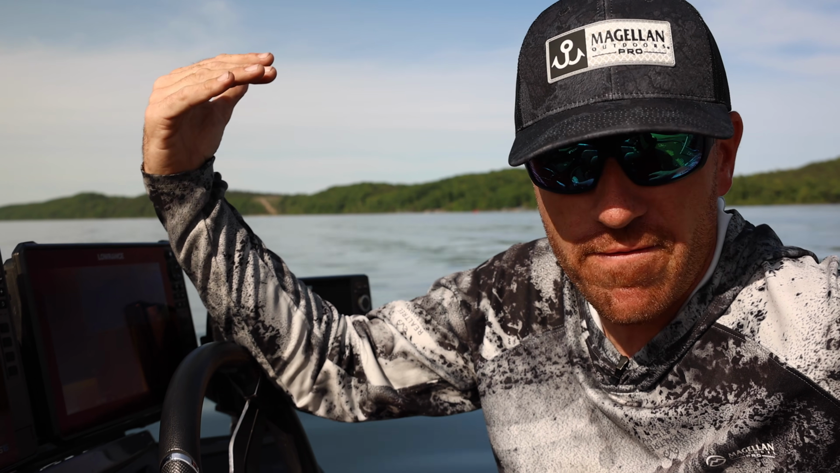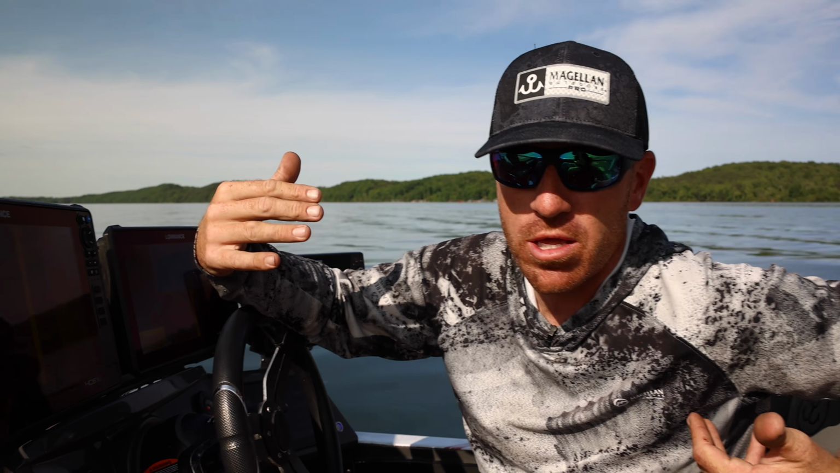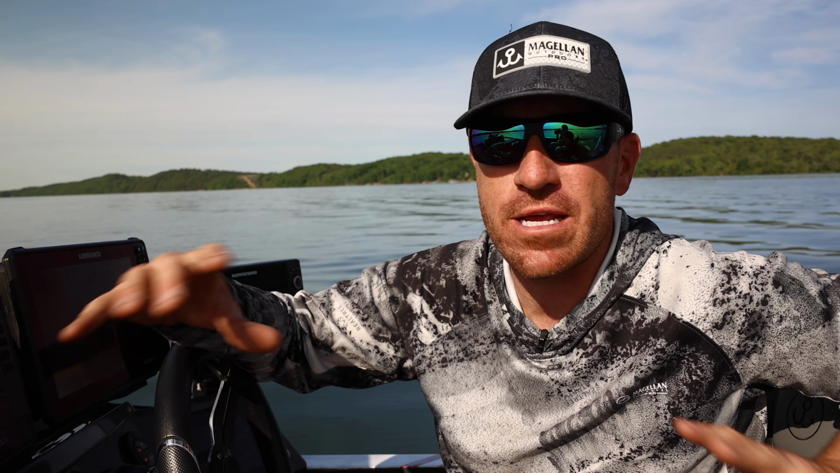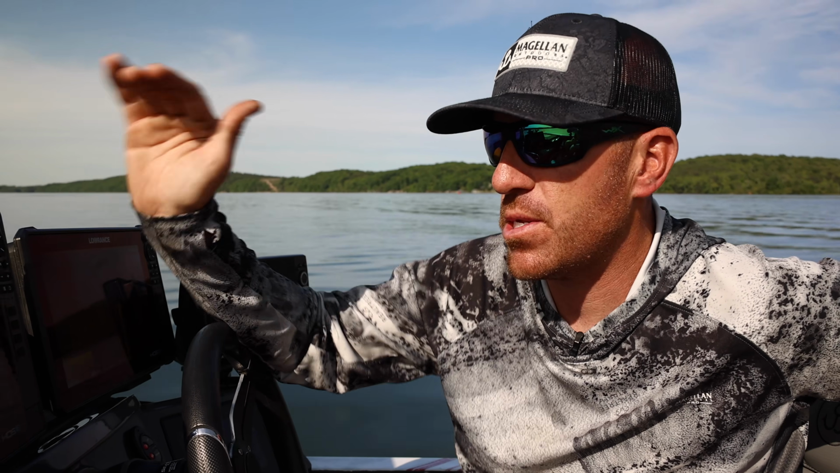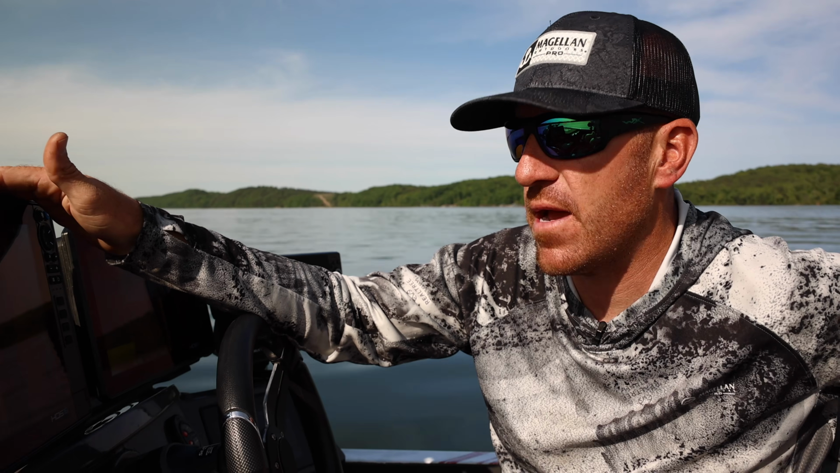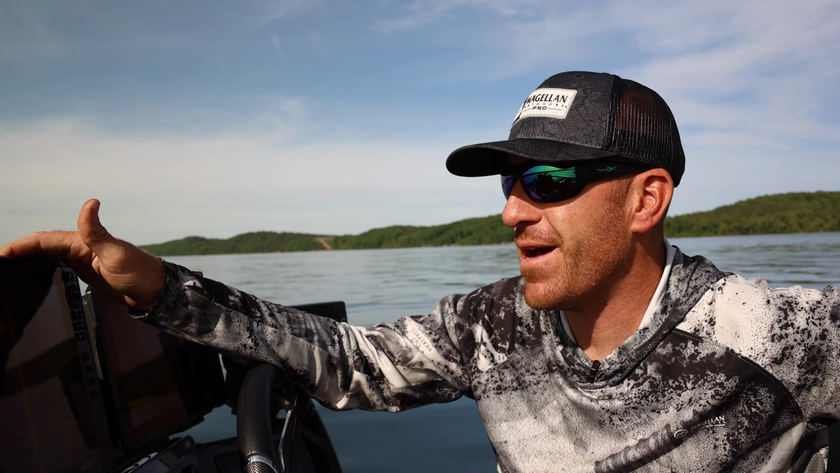I can give you guys a full rundown when I see it in multiple different situations, whether it's Great Lakes, smallmouth, largemouth, grass, all that good stuff, clear water, dirty water. I'm going to have a better understanding of where this transducer is. But at first glance, I am definitely impressed, and I think Lowrance did a pretty dang good job. So we'll find out more later on.